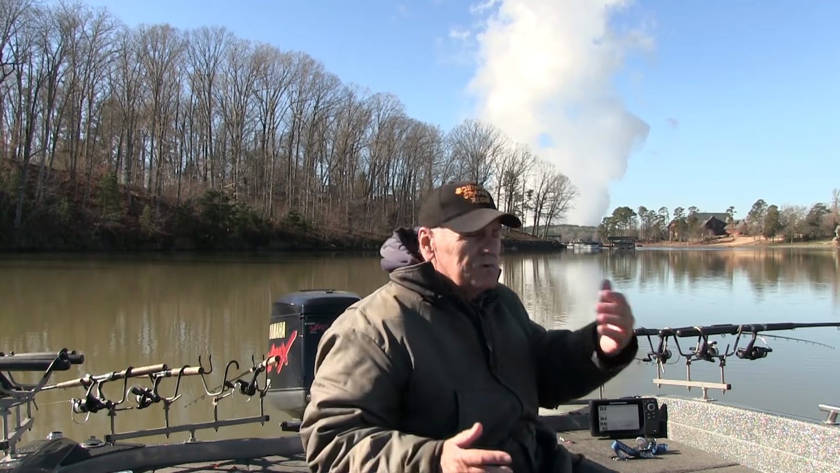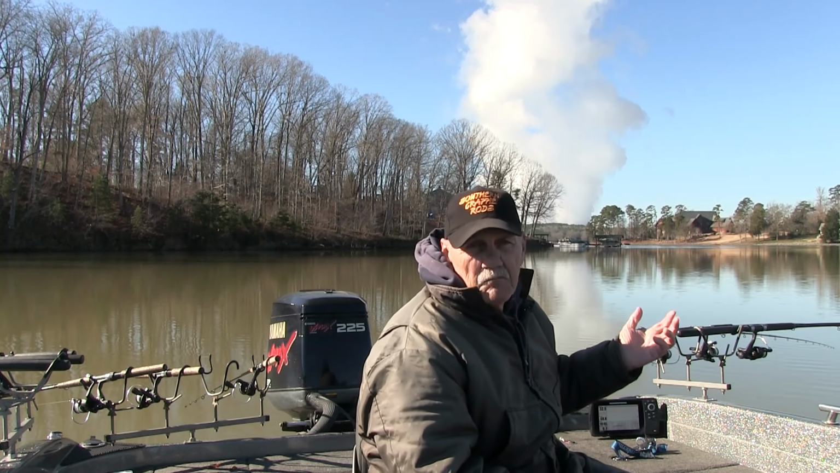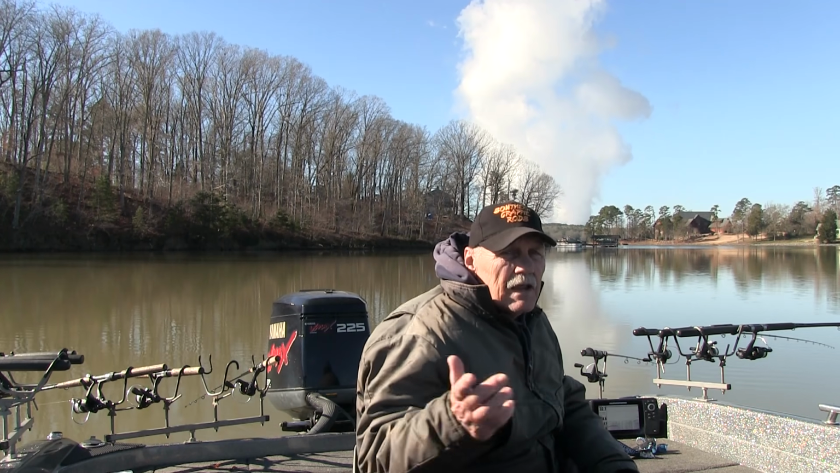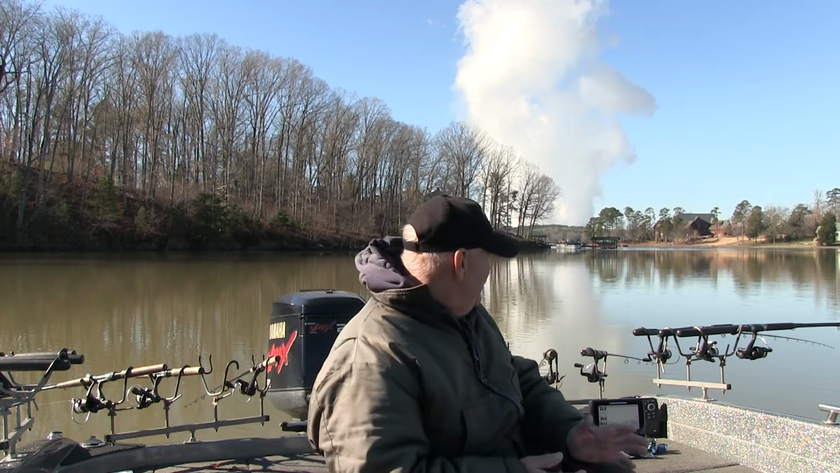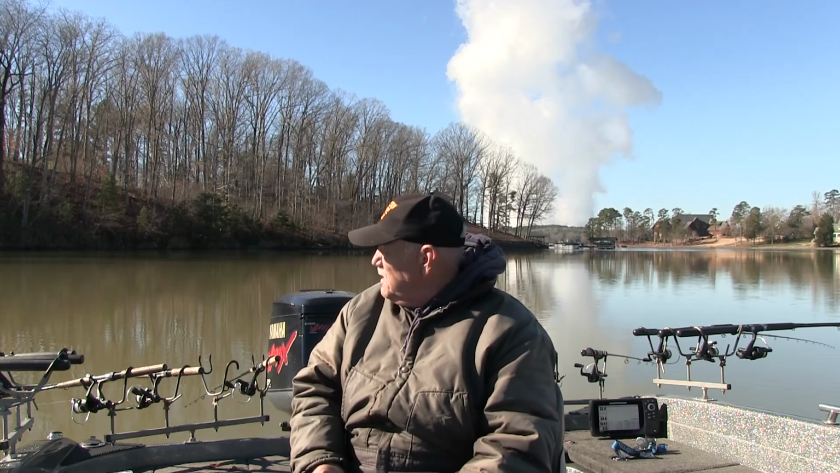But what you do when you're scanning like this, you can scan out a quarter mile. And when you see boats out there, you see that net go up and stuff like that, you know yourself, well, them some active fish. There's some fish biting right out there.